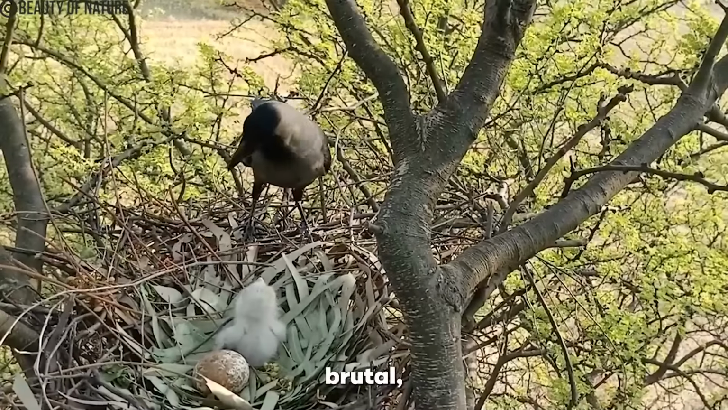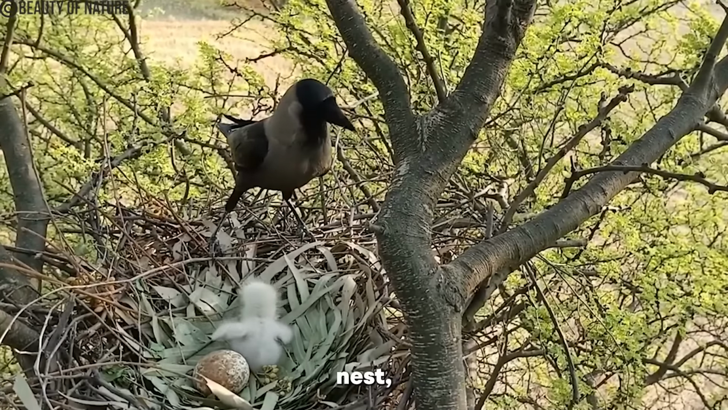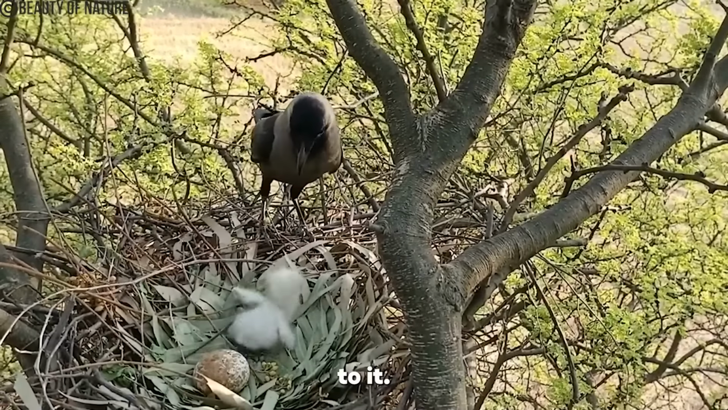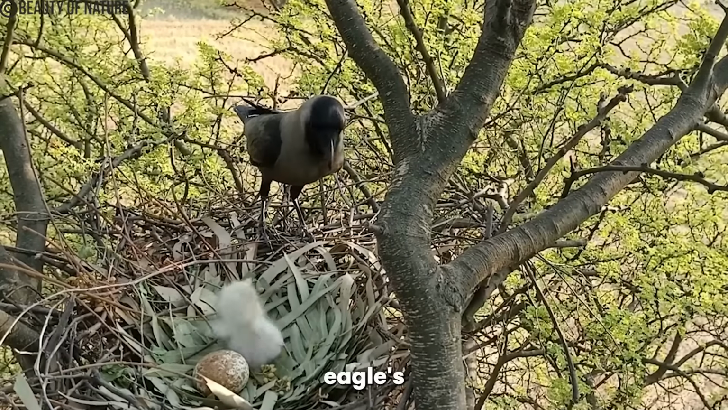Speaking of nature being brutal, this little chick has been left unattended in its nest, and the situation is bad because a crow has just landed next to it. But here's the deal, this isn't just any nest. This is an eagle's nest.